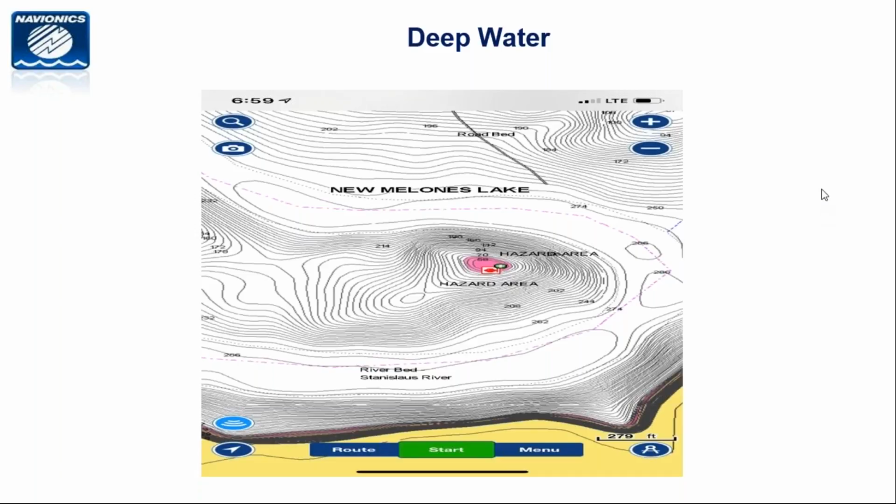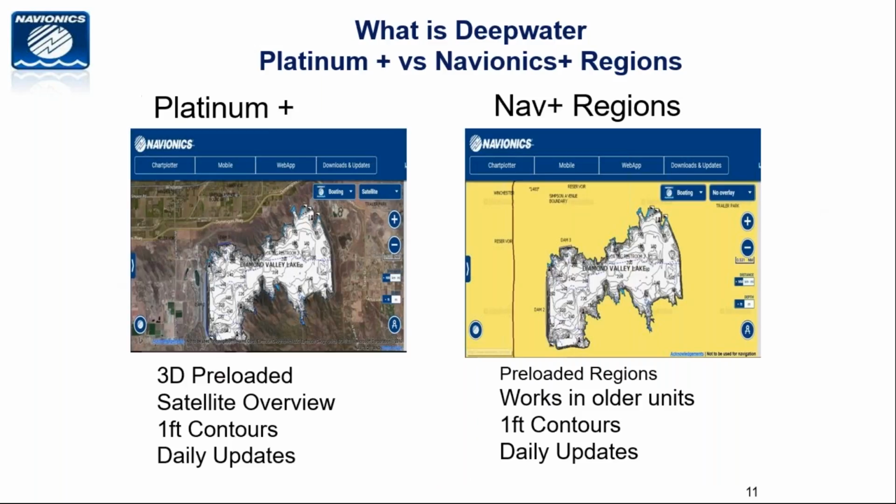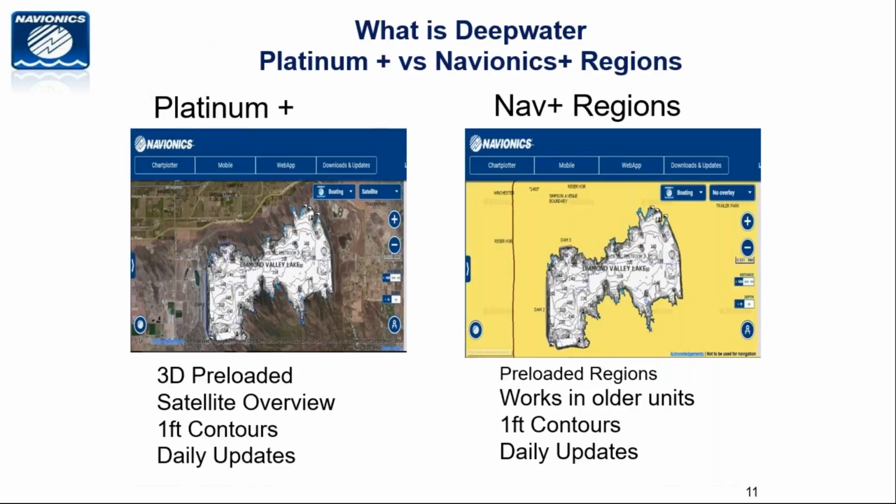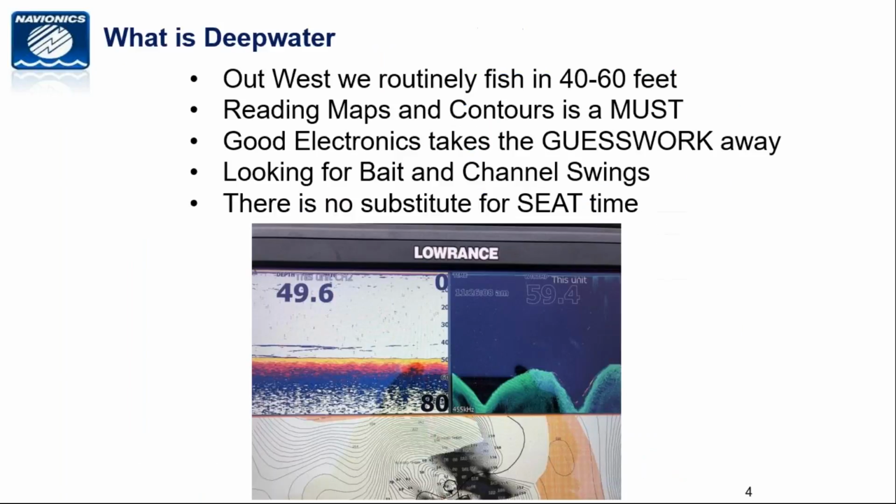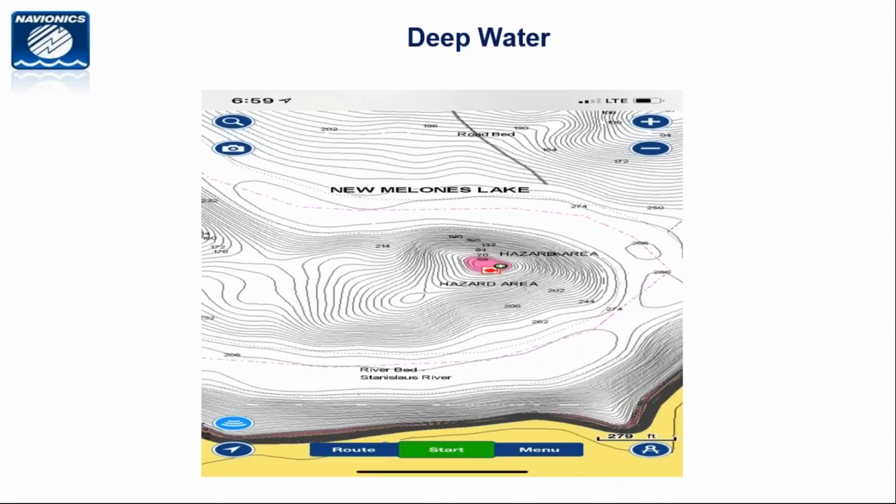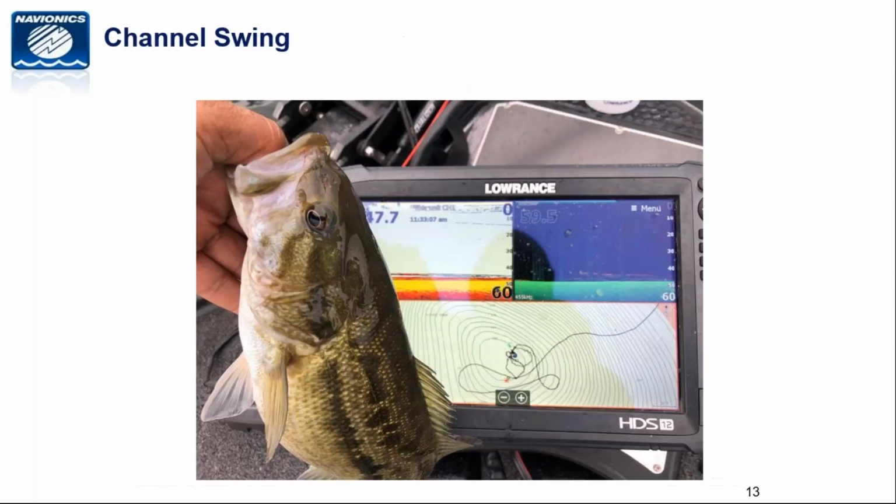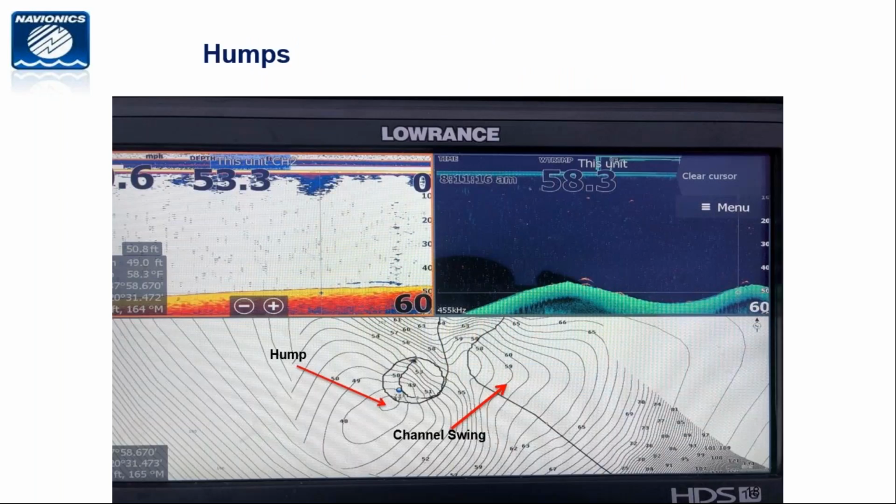Are the spots usually suspended compared to largemouths? Absolutely not. Matter of fact, again, let's show you some spots that are not suspended. I'm trying to find one picture that shows you very good. Spotted bass do suspend, but so do largemouth. There it is right there.